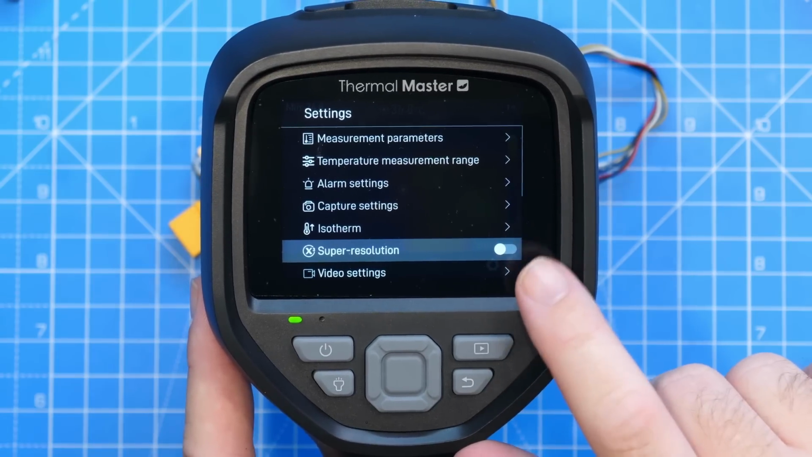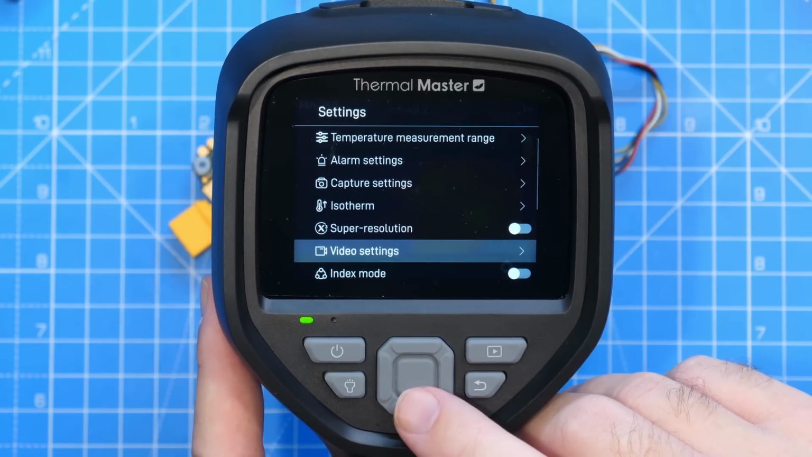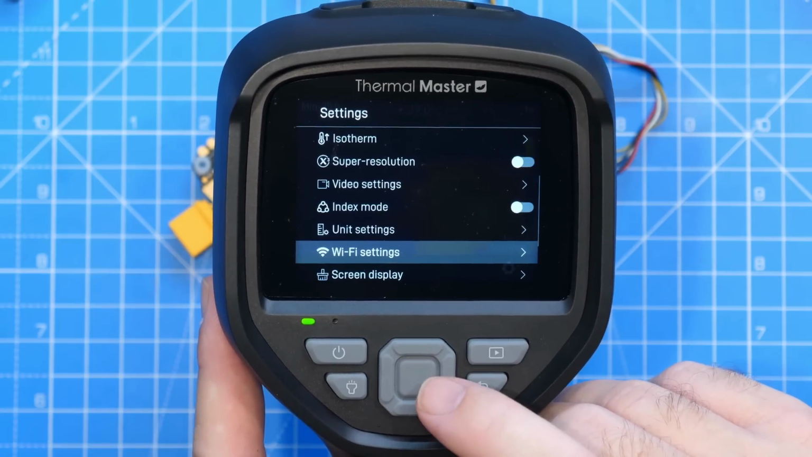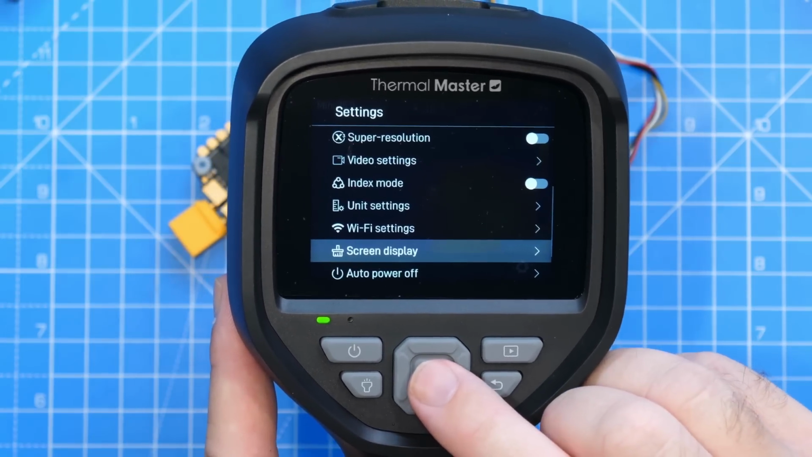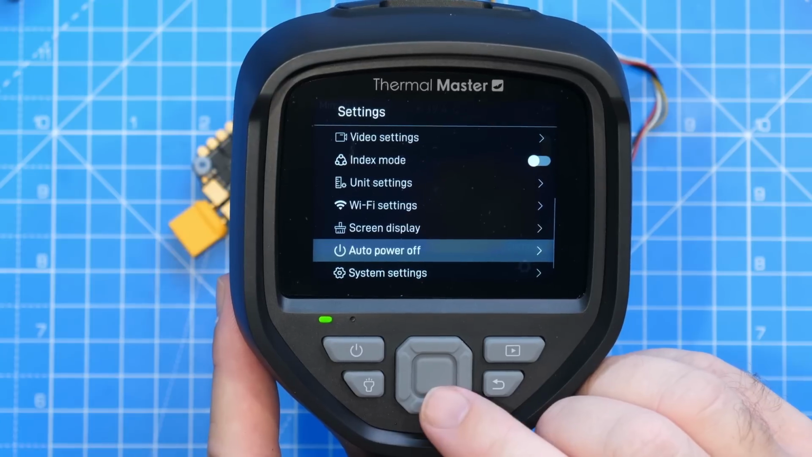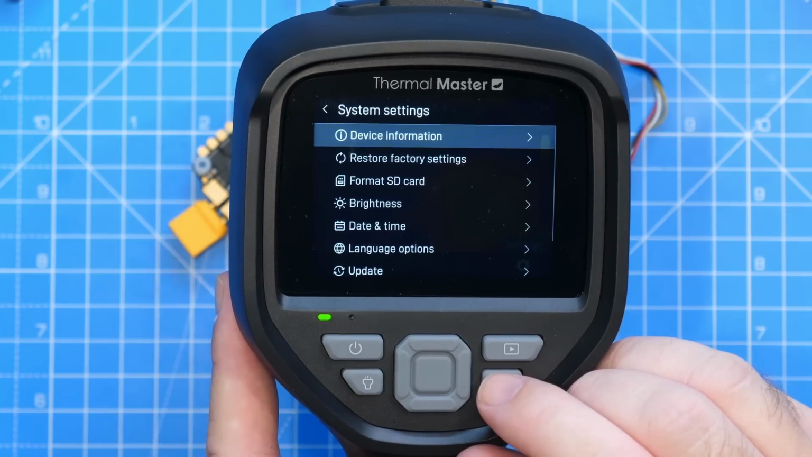We'll take a look at this in action a little bit more later on. We then have our video recording options. It can also record video to the SD card, our index mode, our unit settings, our Wi-Fi settings for that built-in Wi-Fi functionality. So that is there. Screen display settings, allowing you to turn on and off what is shown on the display. Our auto power off settings, and then our main system settings with things such as format SD card, device information,